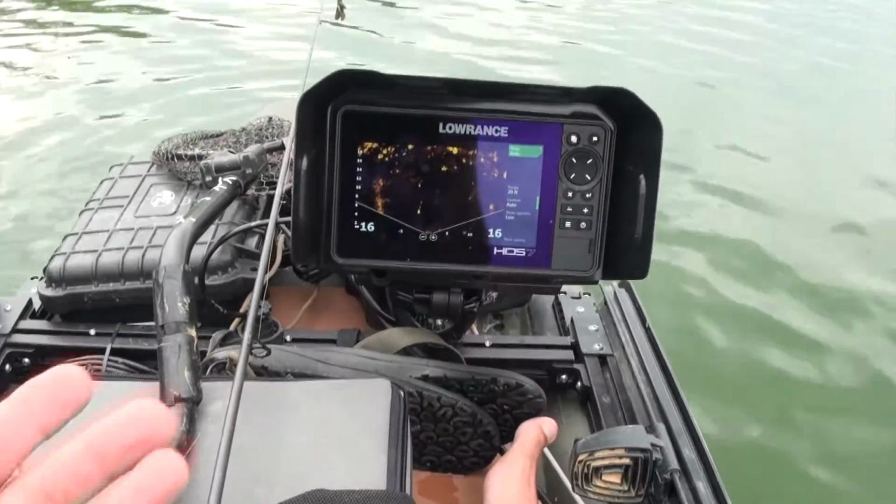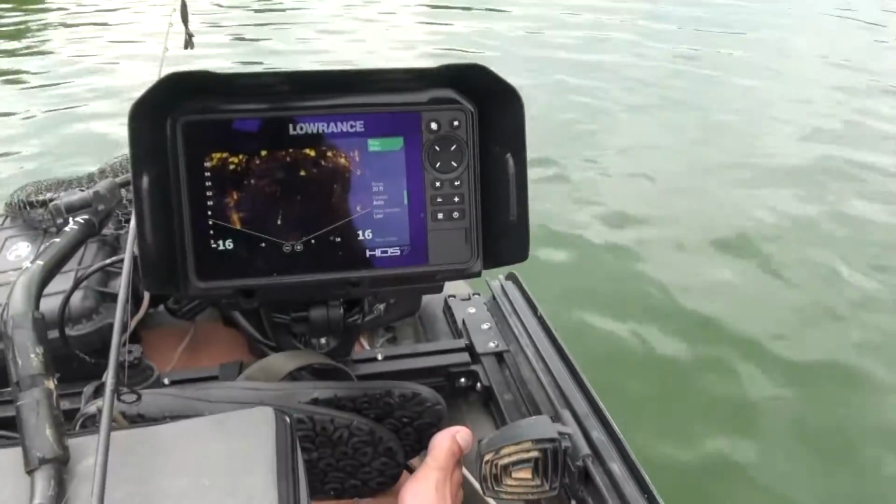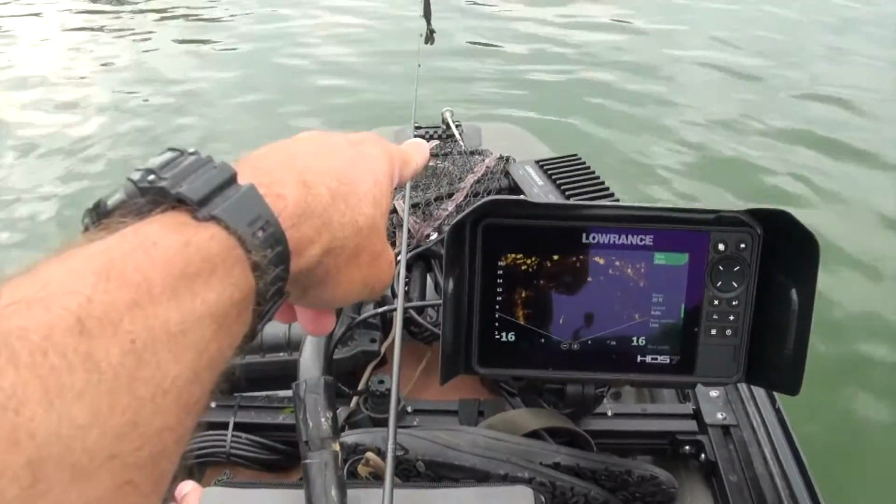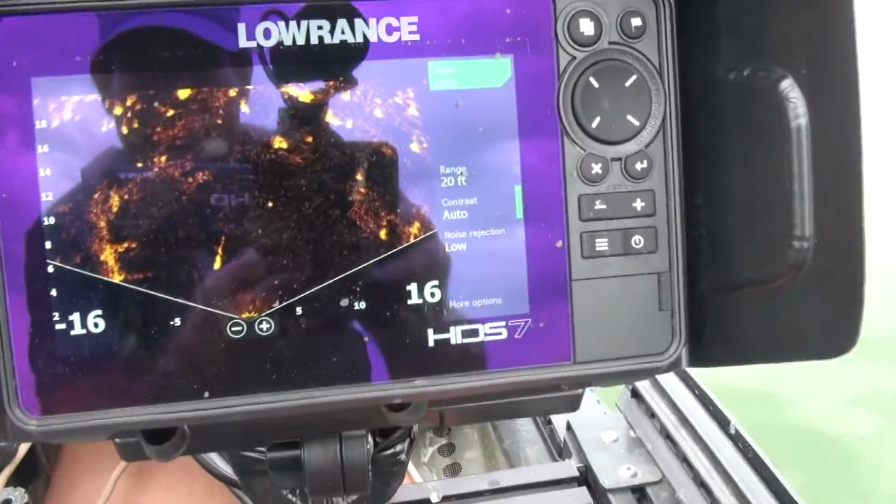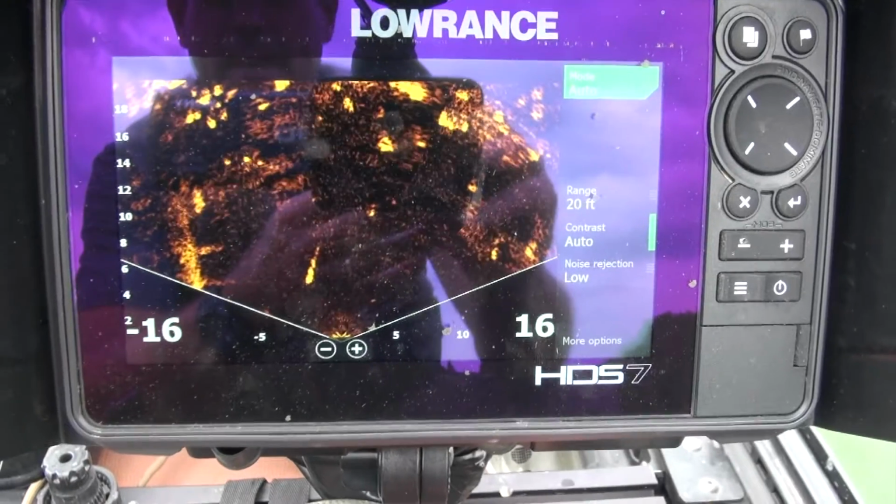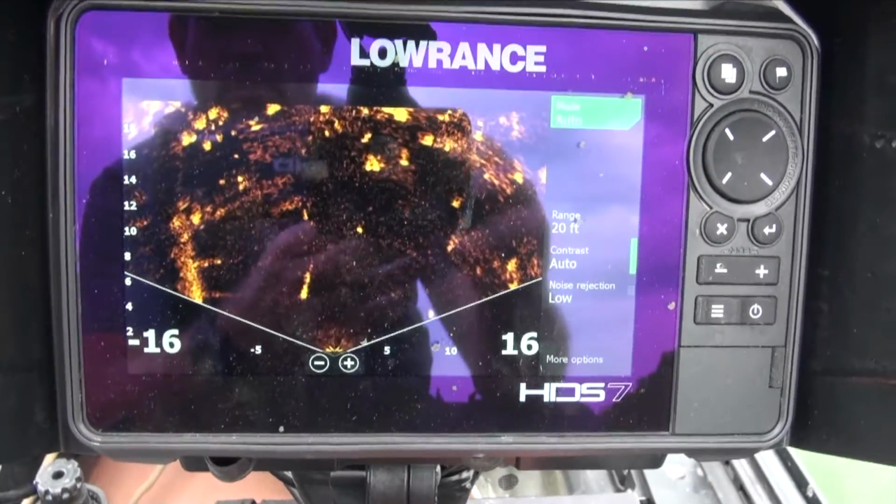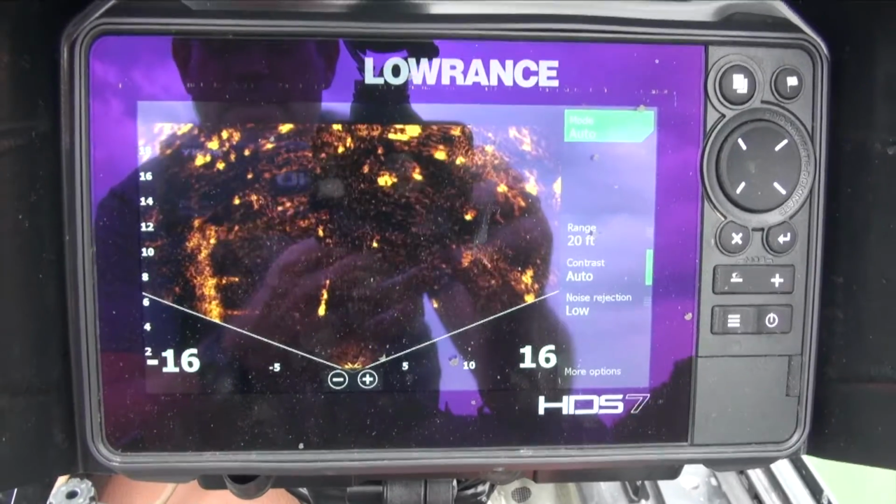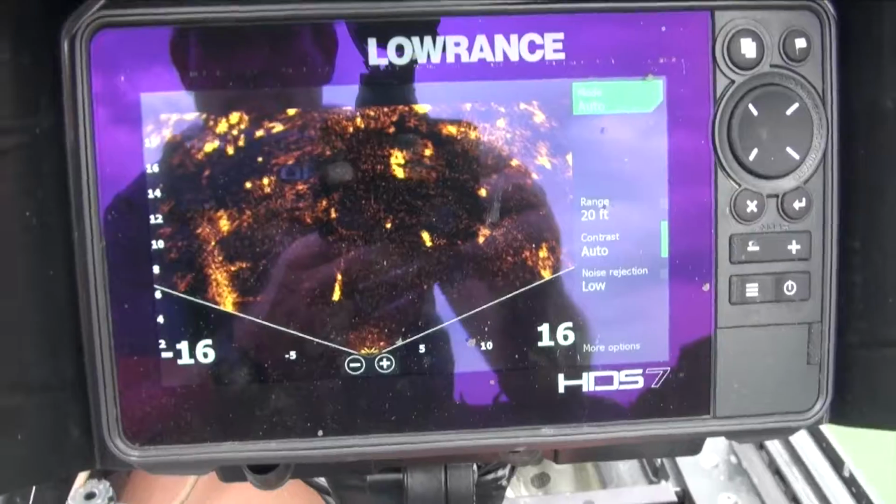But I think it's important once you find a spot where you're like, yeah, I like what I'm looking at out here because I'm seeing some bigger marks. I have both the front anchor and the rear anchor down, and that allows me to get a better visual on what's happening down there. I'll show you more in a little bit. I'll probably move on from this spot and see if we can find another one. But that was cool seeing those fish moving around.